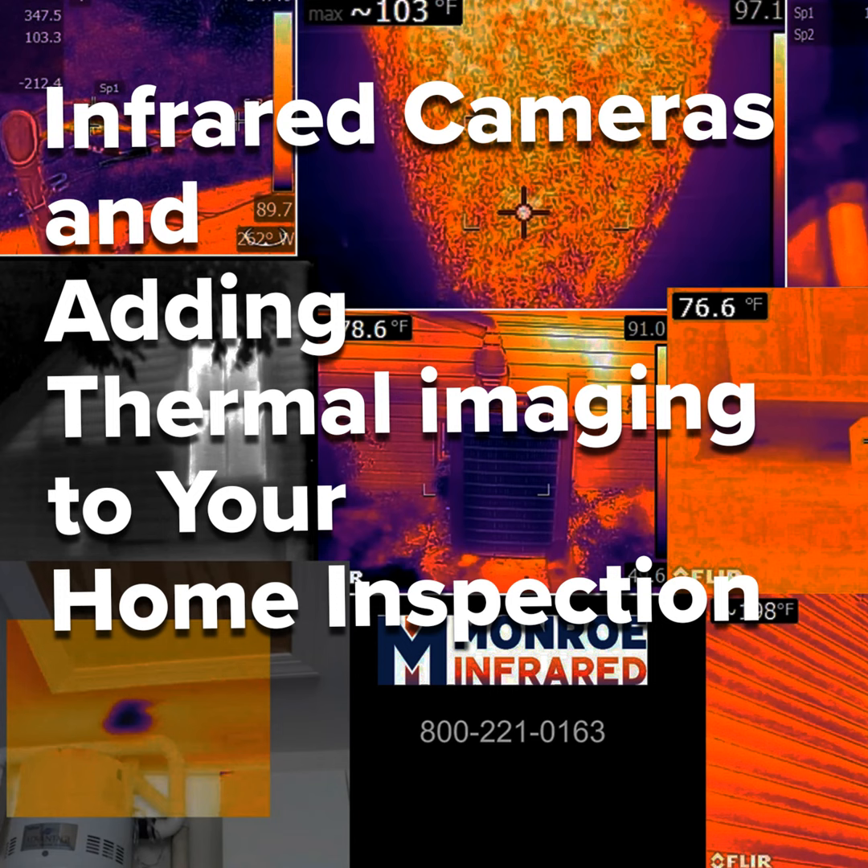Yep. And that's just for the building envelope. I mean, there's other things. There's still electrical and water and things like that to look at. Absolutely. Absolutely.